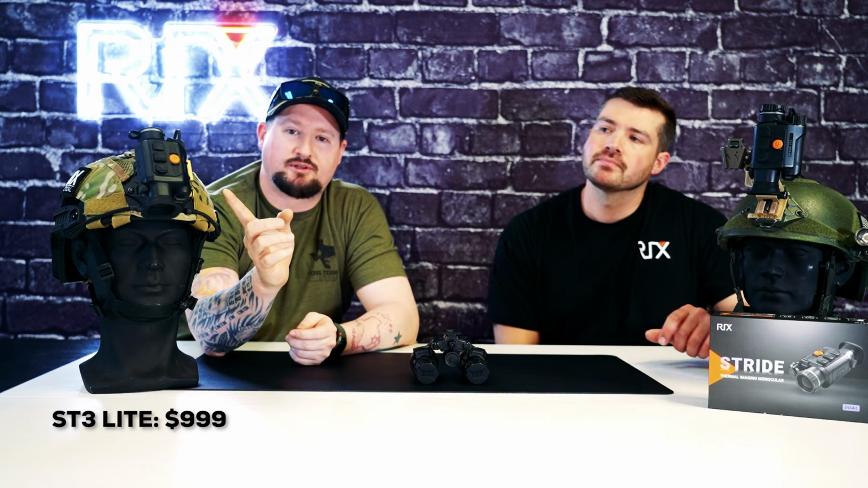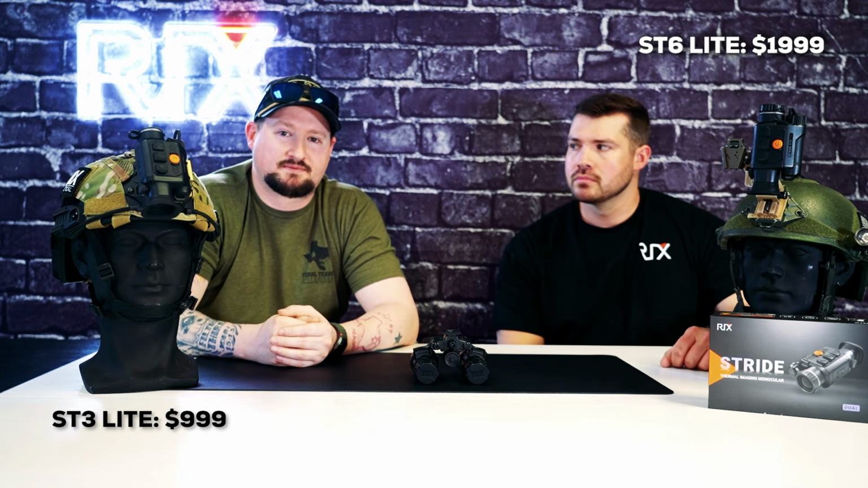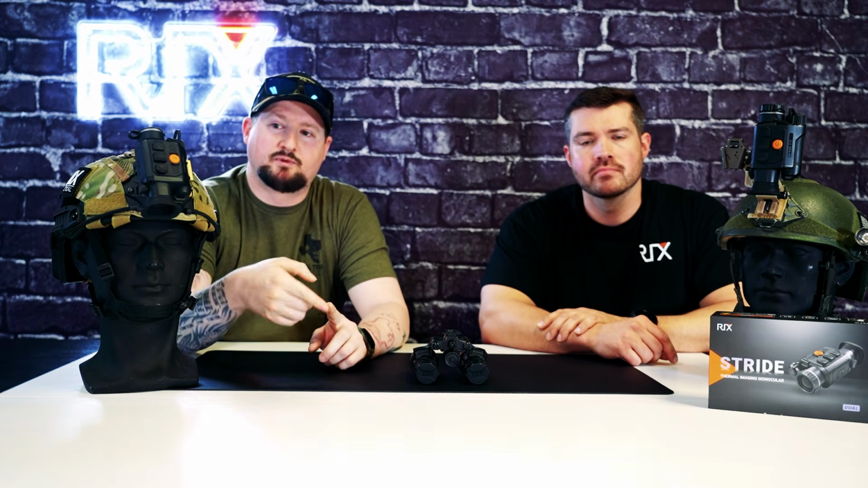So price point between these two, you're looking at $999 for the 384 version and then $1999 for the 640 version. Now, with that going into the price range, also speaking on that, there's nothing else like the 384 ST3 LITE on the market right now. There's no other helmet mounted thermal in the 384 space. There's several in the 640 space. So like I said, kind of going into the difference between the ST3 and ST6, number one was the price point. You have $999 and $1999.